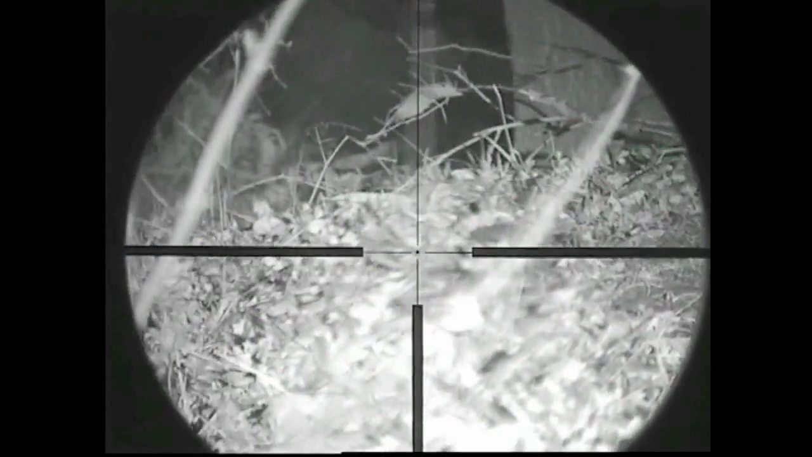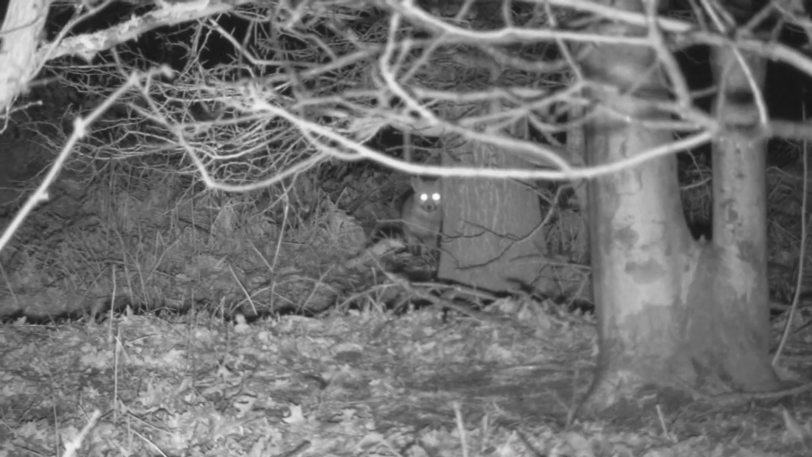Fox number 8. We were all concentrating on what was in front, but David, spinning around with the NV camera, spots this one behind us.